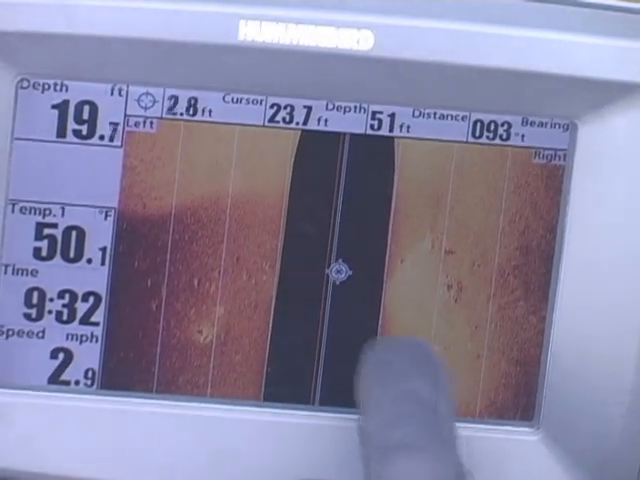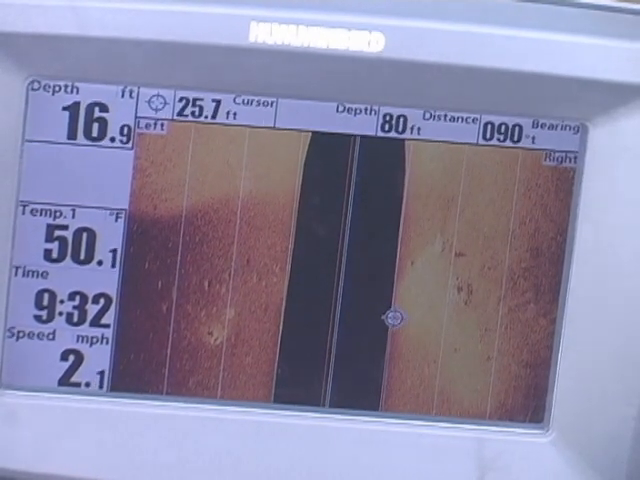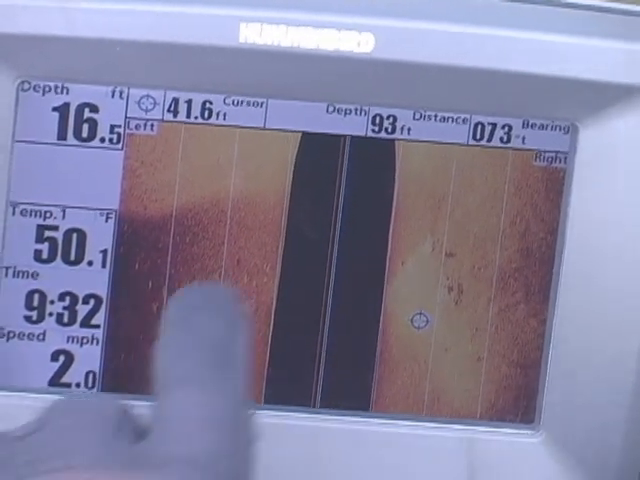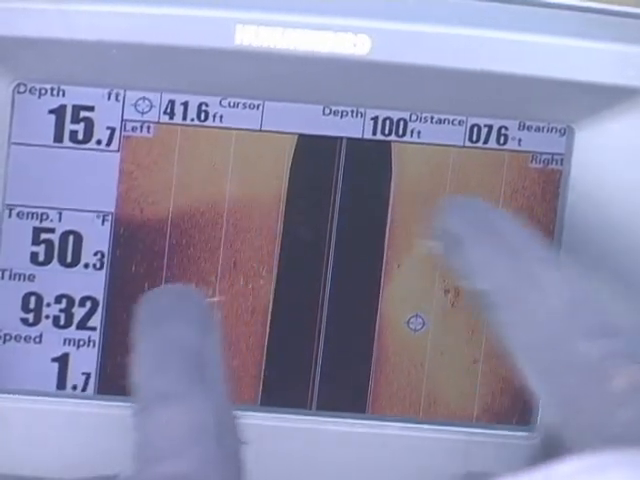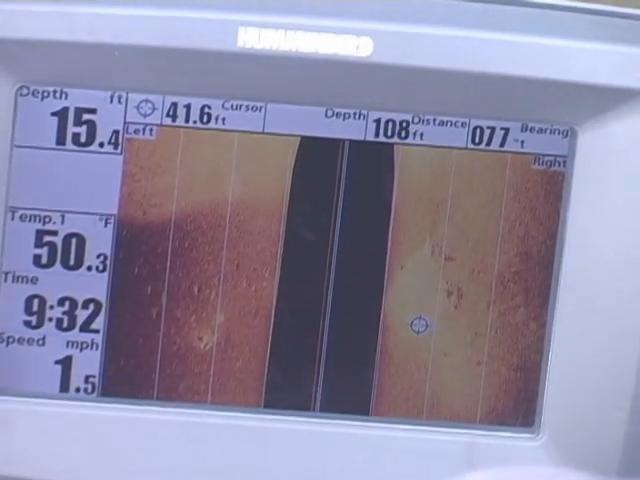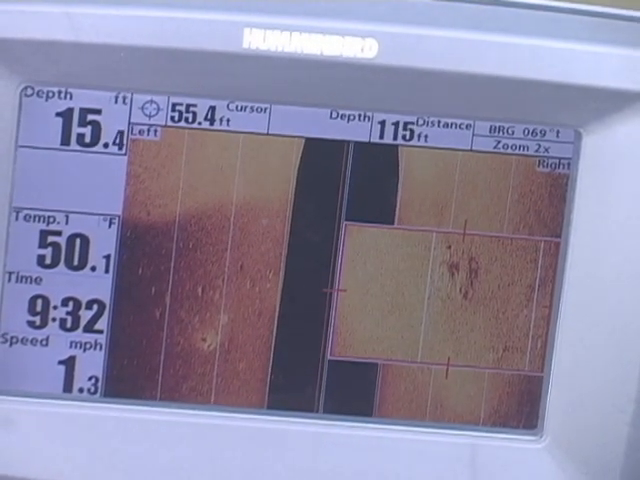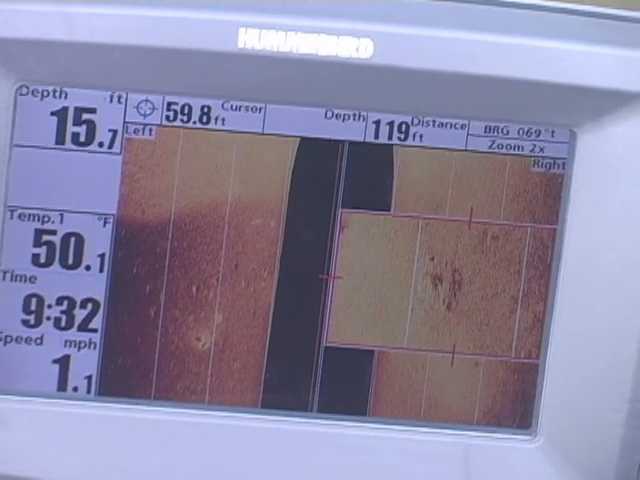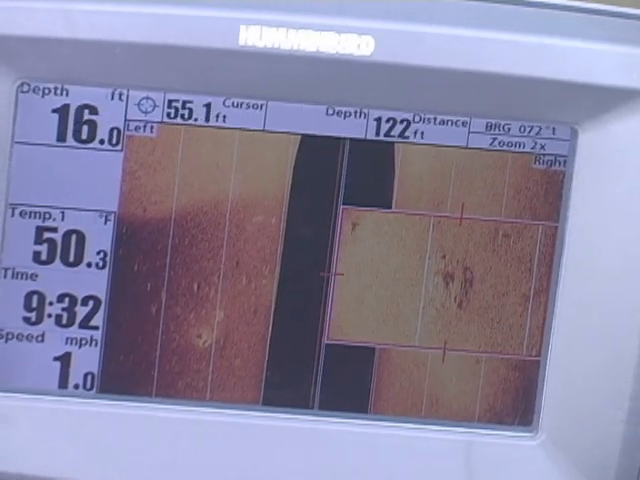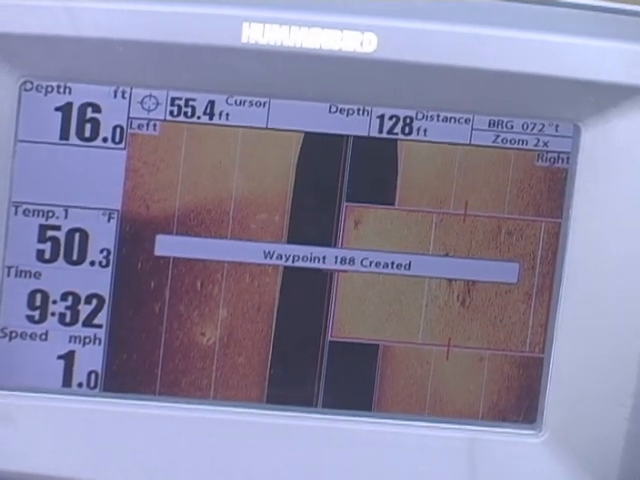You can see how there's a hard return, a brighter area right there. That's usually indicative of a rise, because you can see how the contour lines start to go in, and you start to get a white return here. That tells you you're coming into a shallower place. Could be a mass of rocks, but what I'll do is mark it and put a waypoint on it.